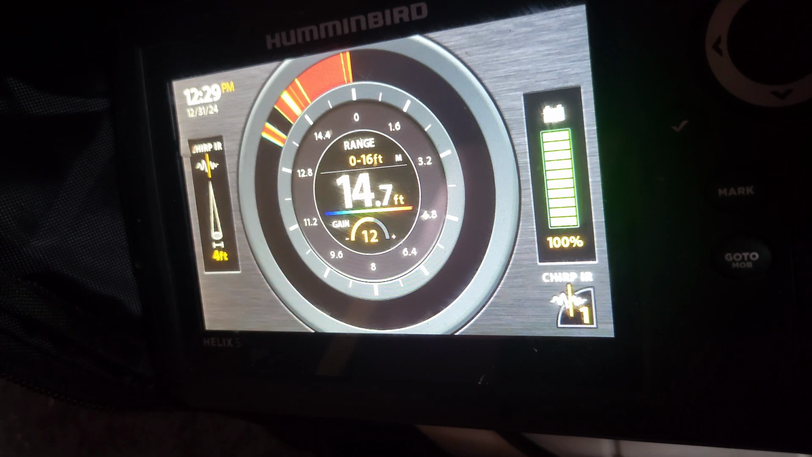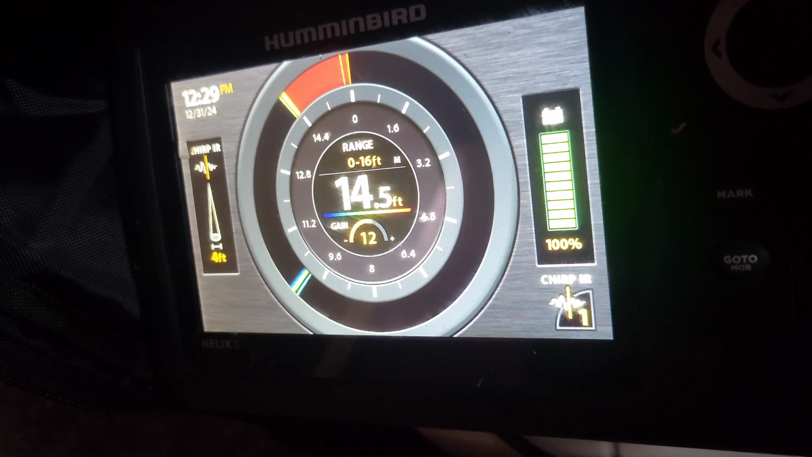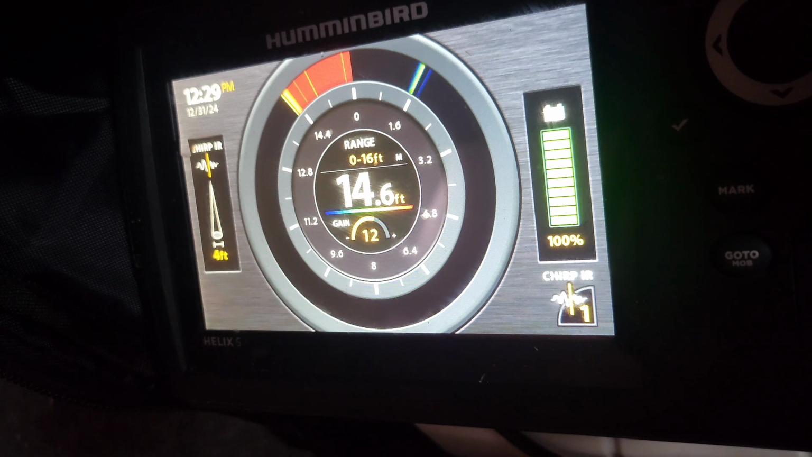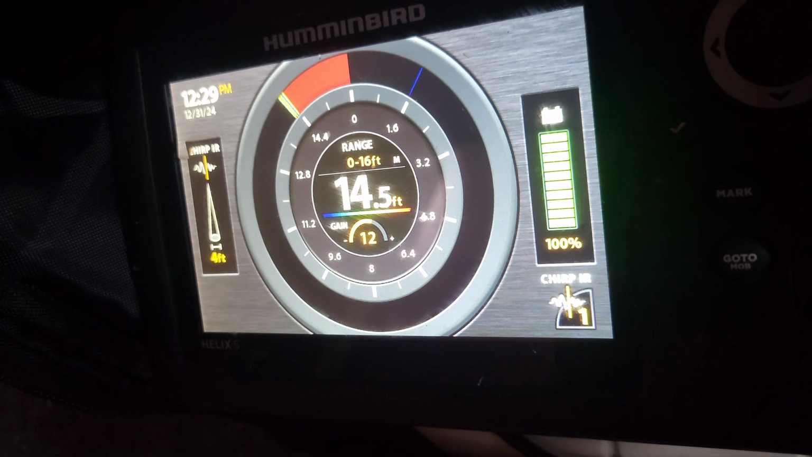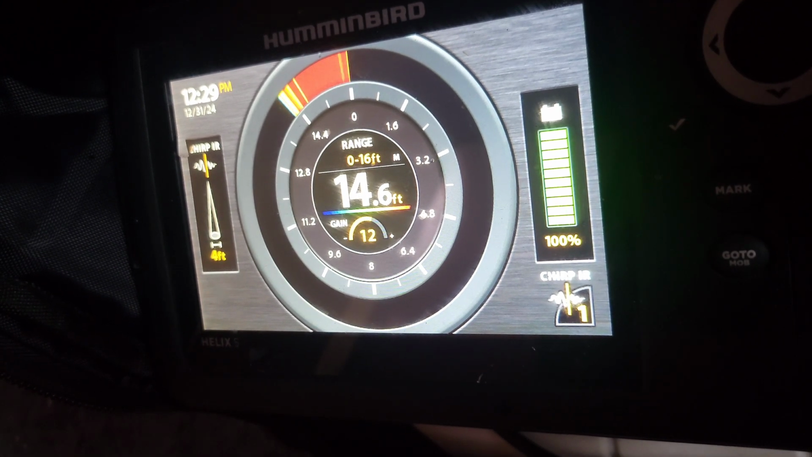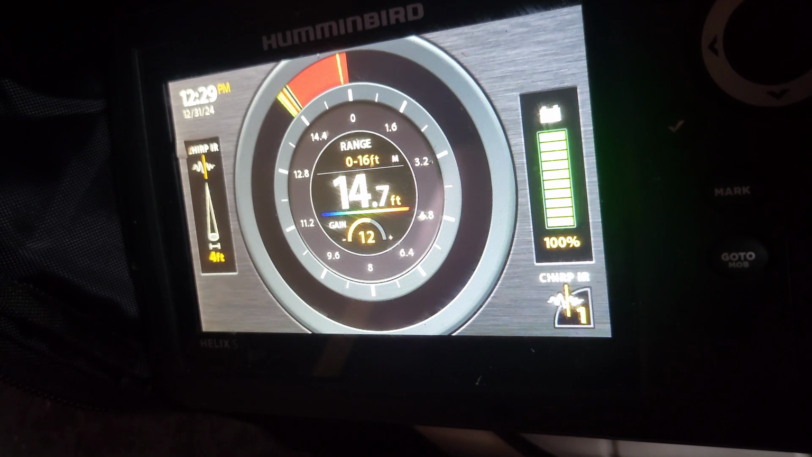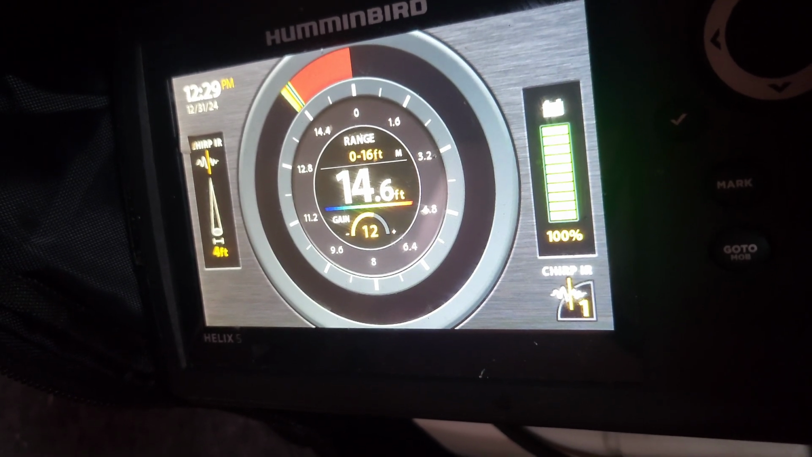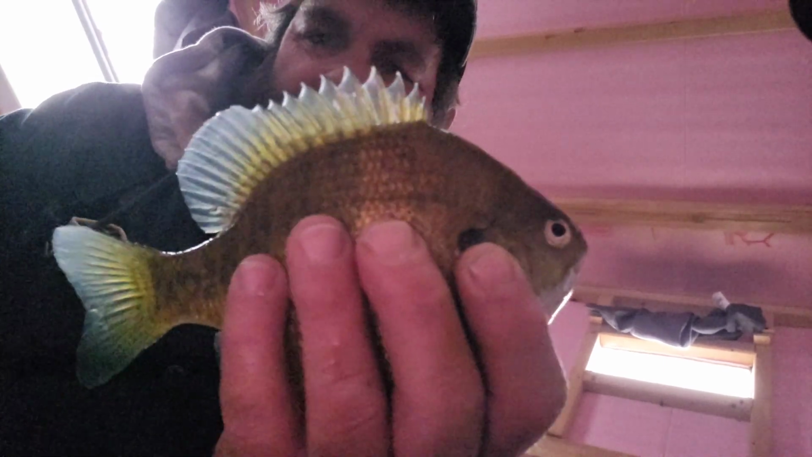Here he comes. Oh, there we go. You get at it, and I got him. This might be a nicer sunny. It is a nicer one. Whoa. There you go, nice sunfish.